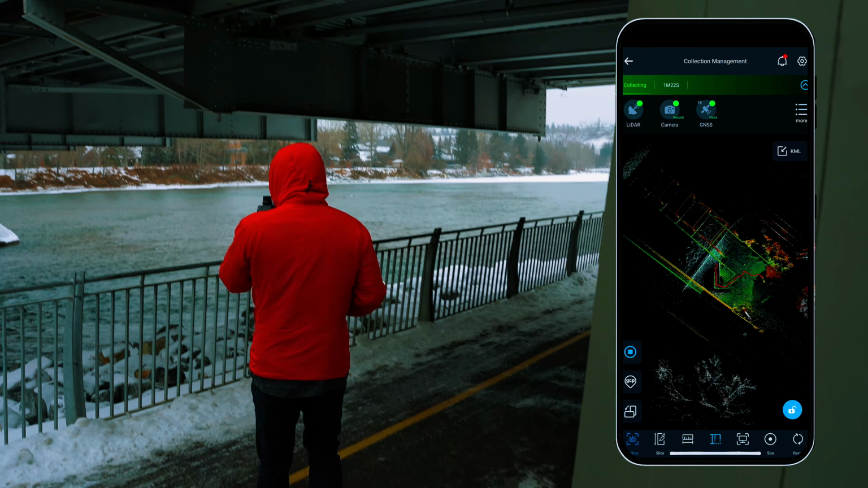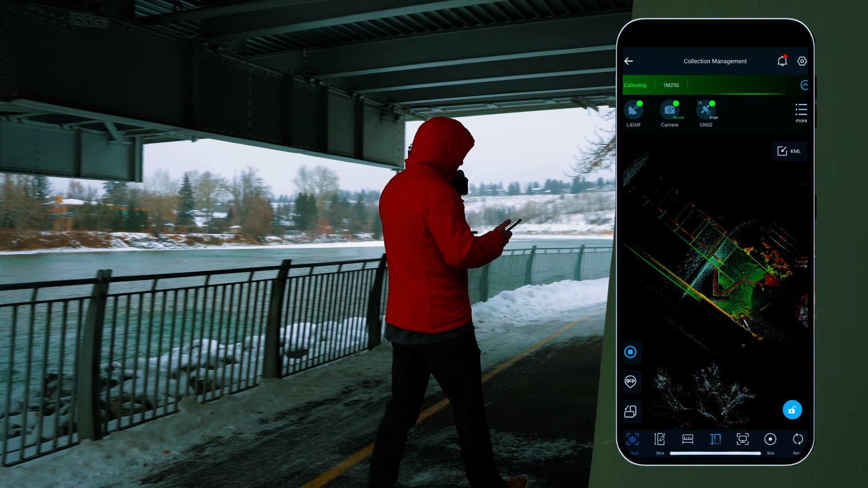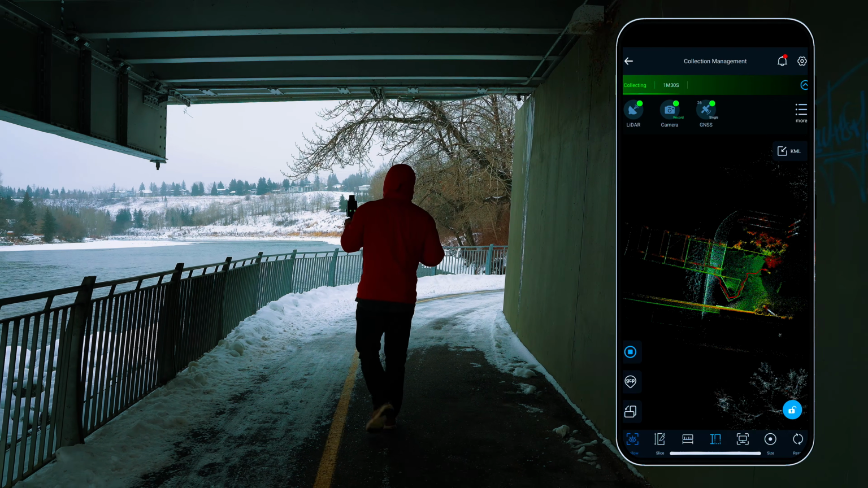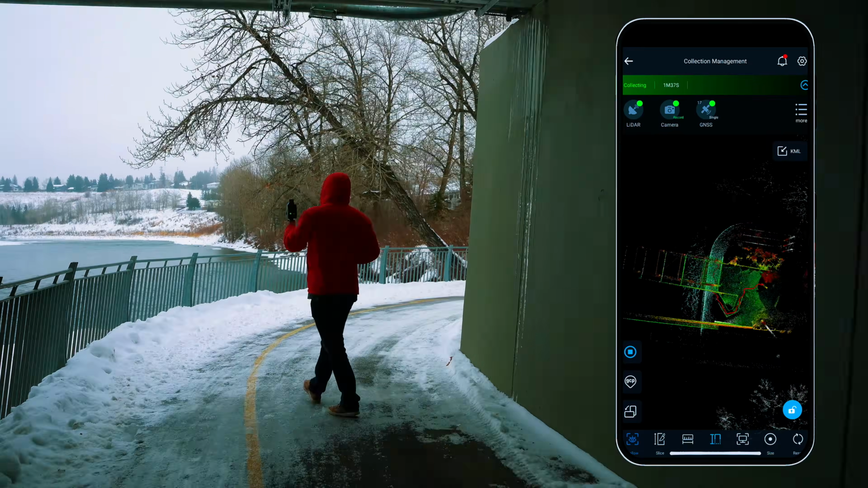You can see here actually on my phone screen, it shows my path that I've walked, and it has the LiDAR cloud that it's built already showing up here.